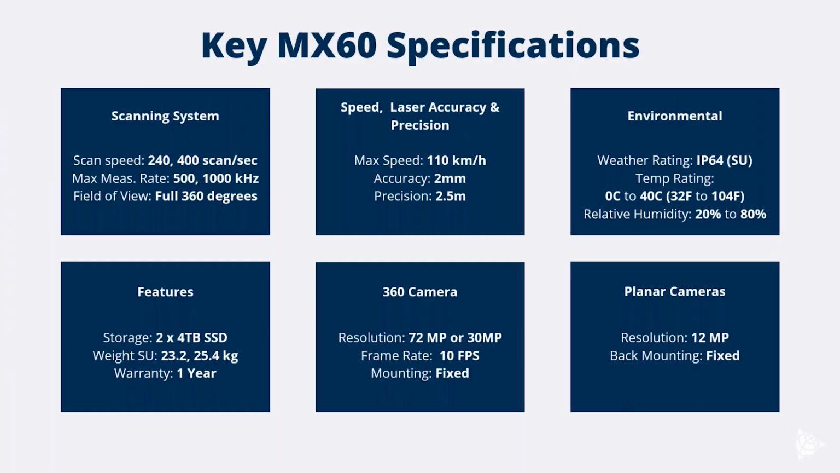So touch on a couple of the specifications for the 60. So the MX60 is capable of doing up to 2 million points per second. So not quite the density that the 90 was capable of, but just to put it in perspective, the MX60s at 2 million points per second is the same as what we were able to achieve with the first generation MX9s. And we're doing that at a much, much lower price point. So the bang for your buck on the MX60 systems is pretty high.